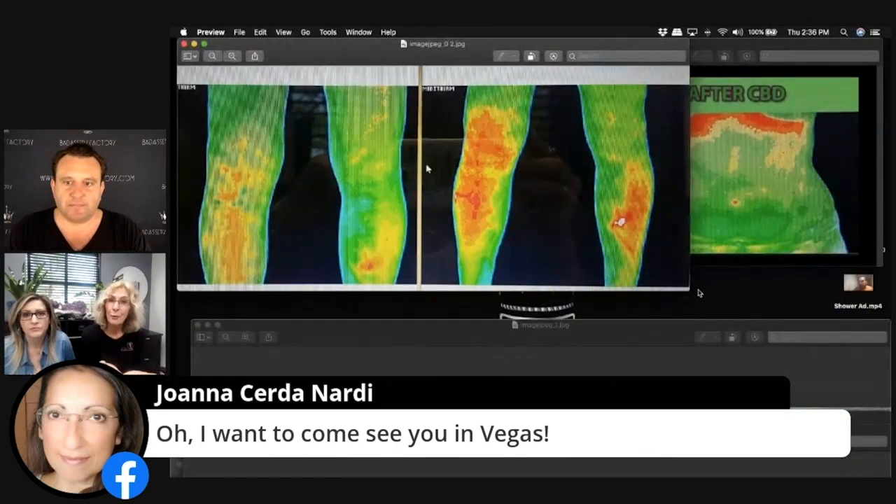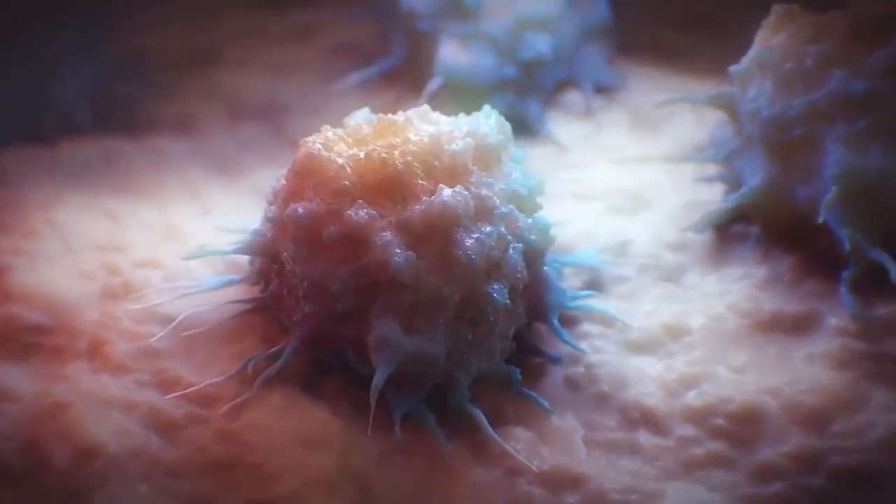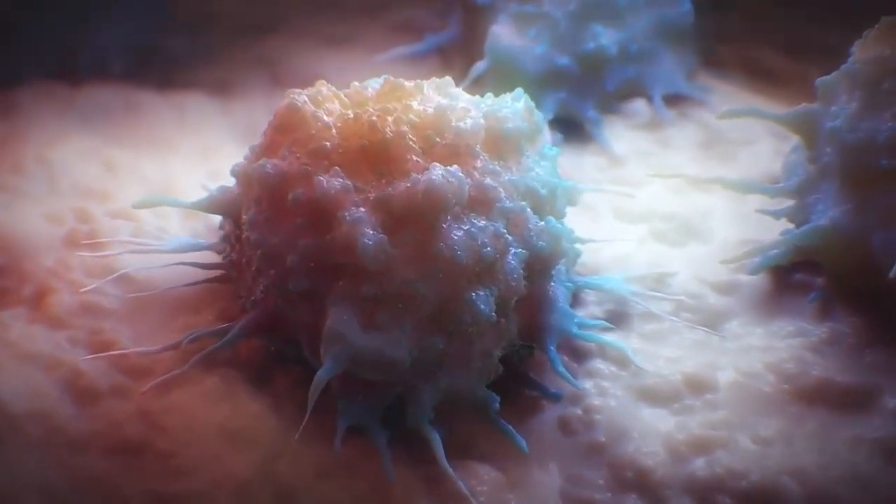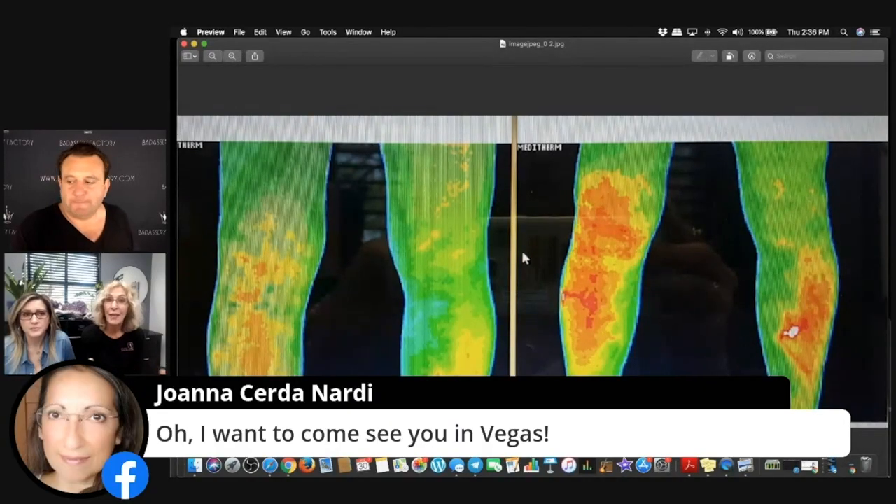The reason we ask for 3 months is that cancer or pathology doubles in size every 90 days. So in 90 days, if there was some activity going on that had some kind of a pattern, because cancer needs a lot of blood flow, you can definitely see what's going on in 3 months.